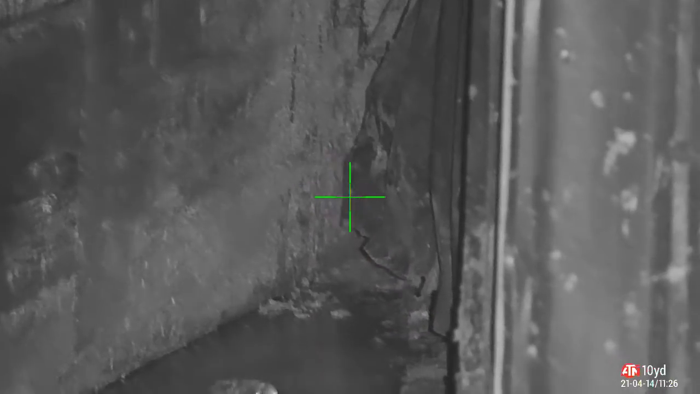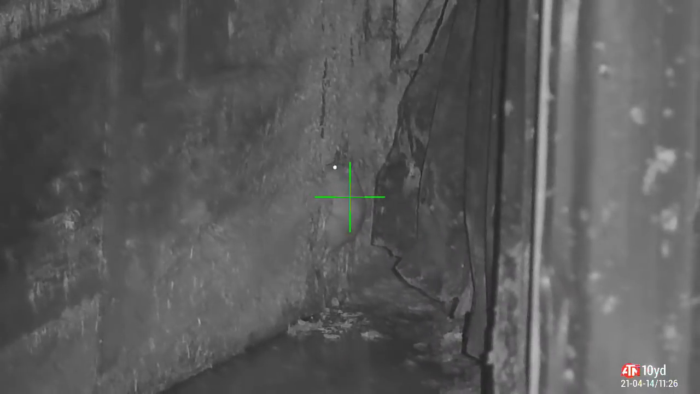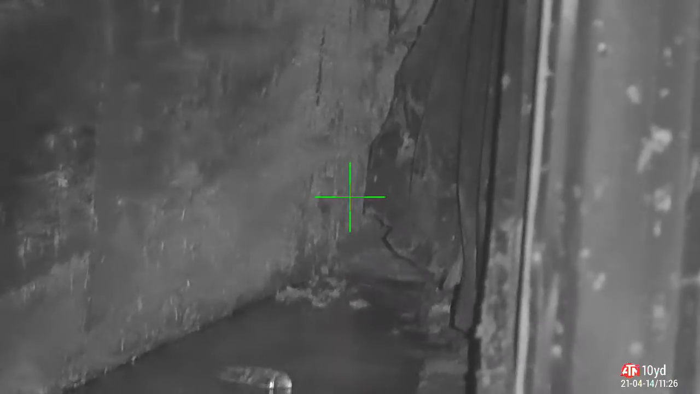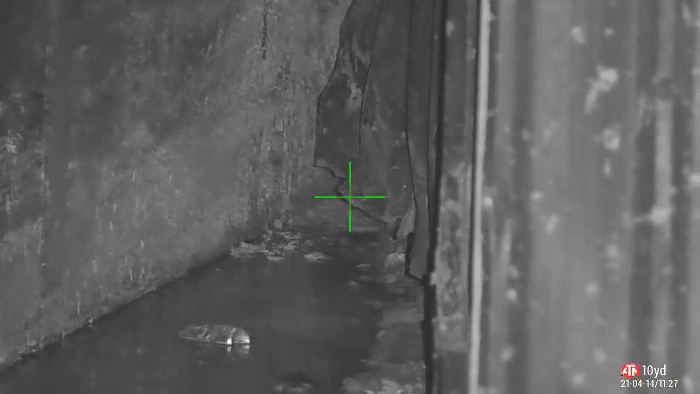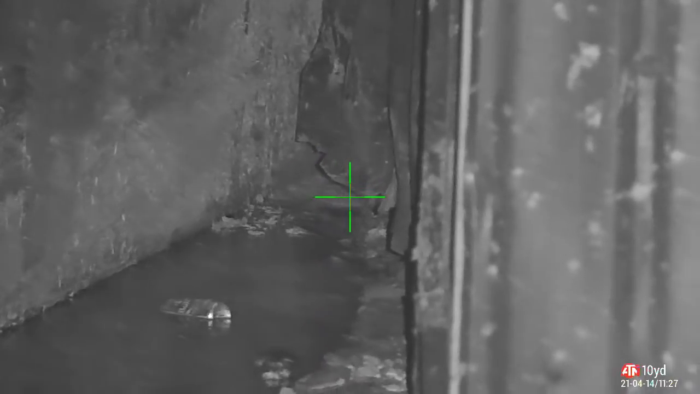Just over the back of where the cattle are fed, spotted another rat. Now he was perfectly fine before I came along, to be honest. Trying to climb the wall, so I thought I'd quickly knock him over. Nice clean shot. He fell straight into all that cowie. Oh, helping yourself to some water, are you? Water that's not yours. I'll have this. This is free. High body shot, guaranteed hit, straight down.